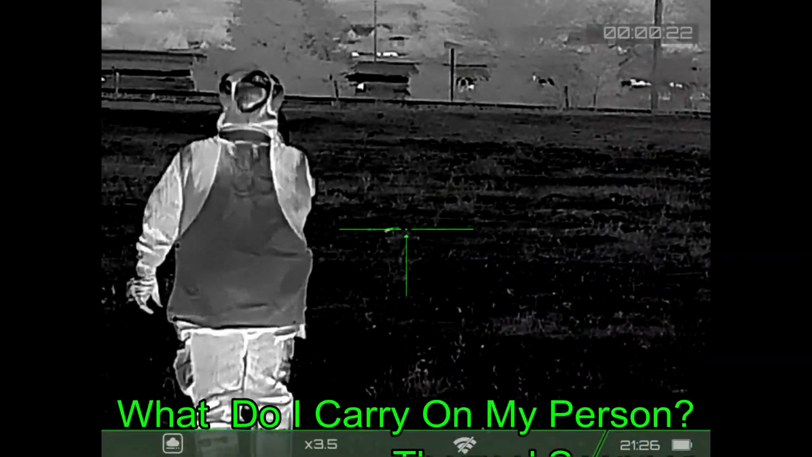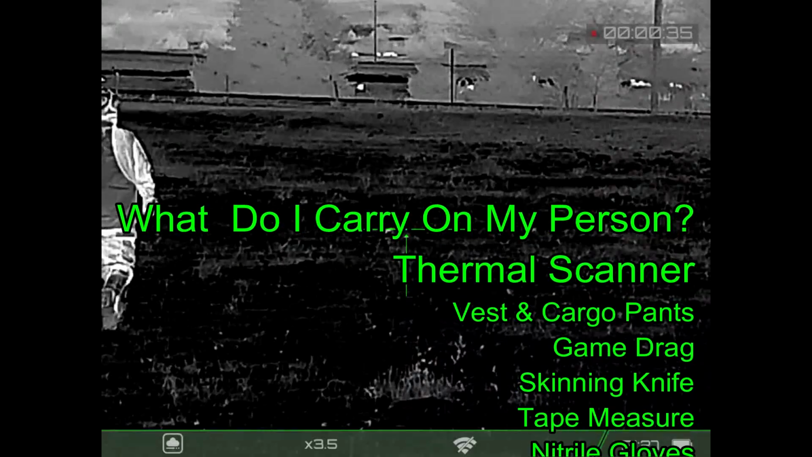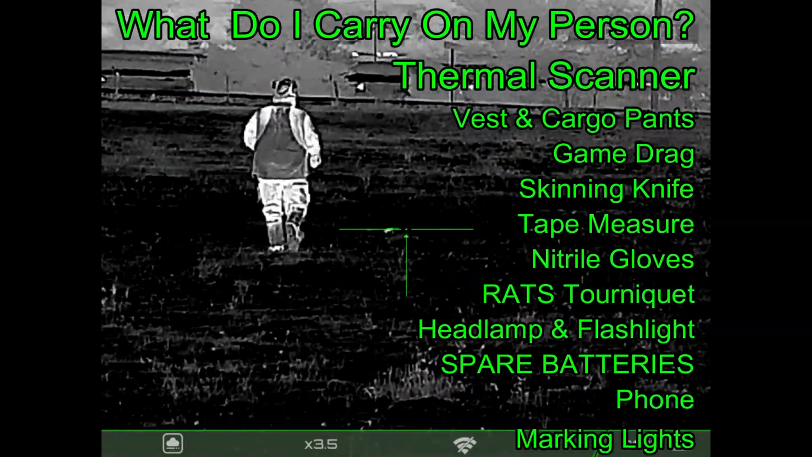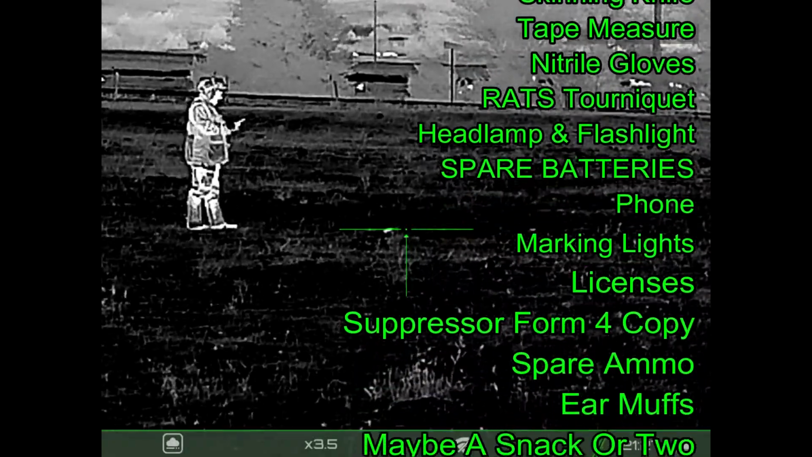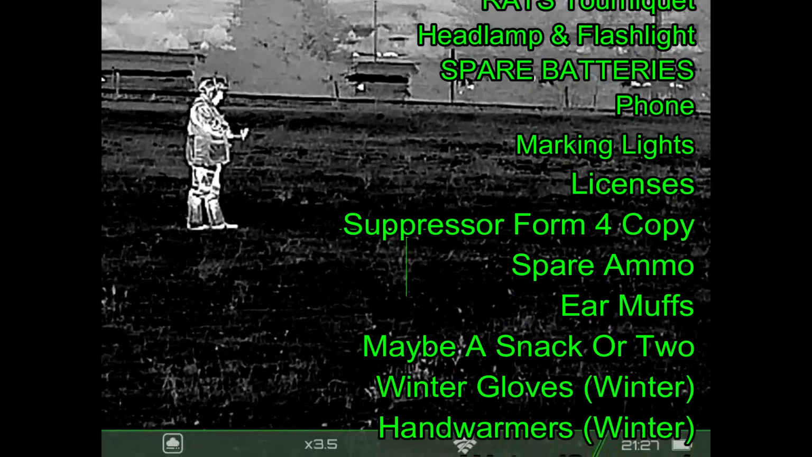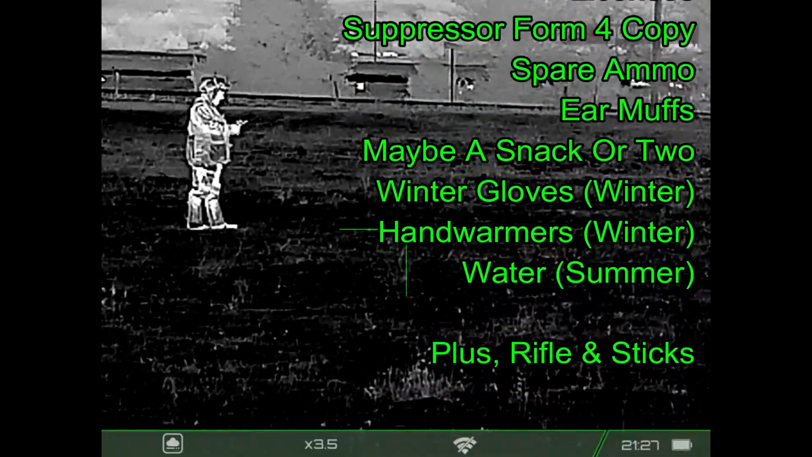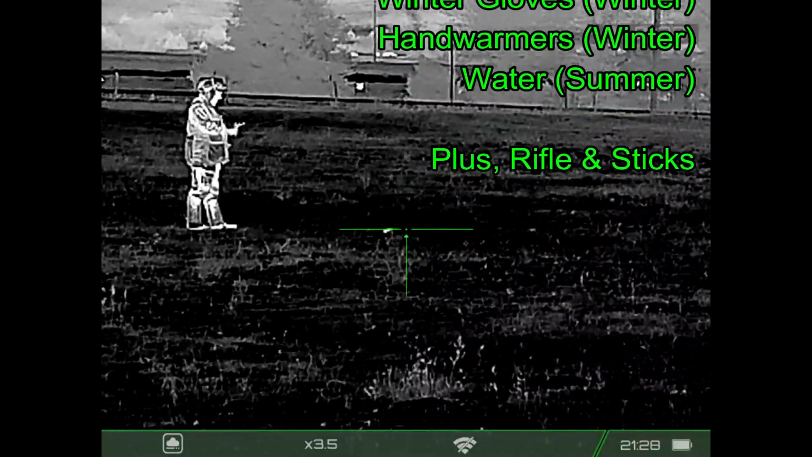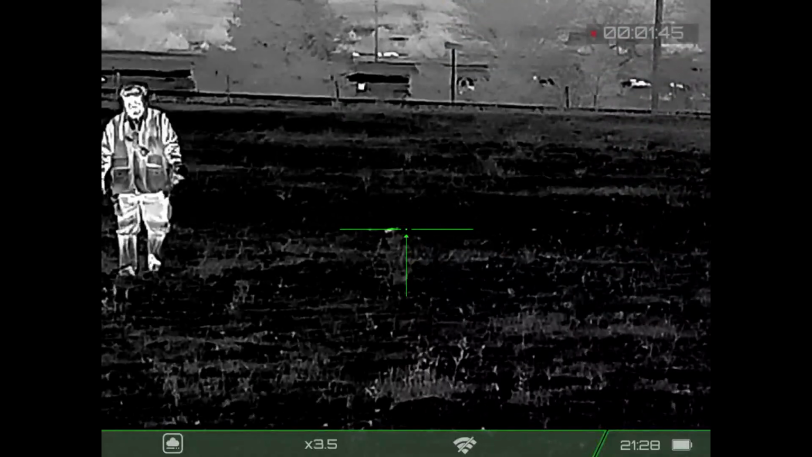Back last December, one of the viewers asked me what all I carried into the field, and I'm just now getting around to that. I carry a lot of stuff into the field, almost an Inspector Gadget kind of person. I've always got a thermal scanner, and I'm wearing a vest and cargo pants, and I've got all this stuff carried in the pockets, just in case I might need it. The goal here is to carry enough stuff such that I don't have to go back to the truck if I end up on a long stalk and can't get back to it, but not to carry too much stuff, so I have, I think, everything that I need, just in case.